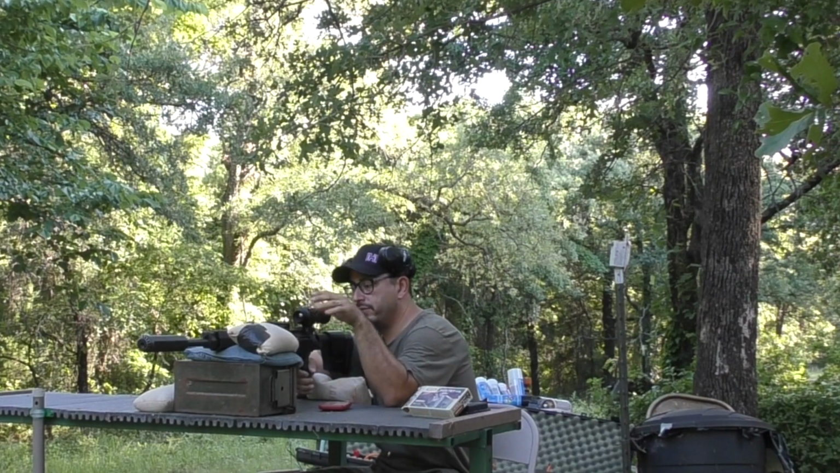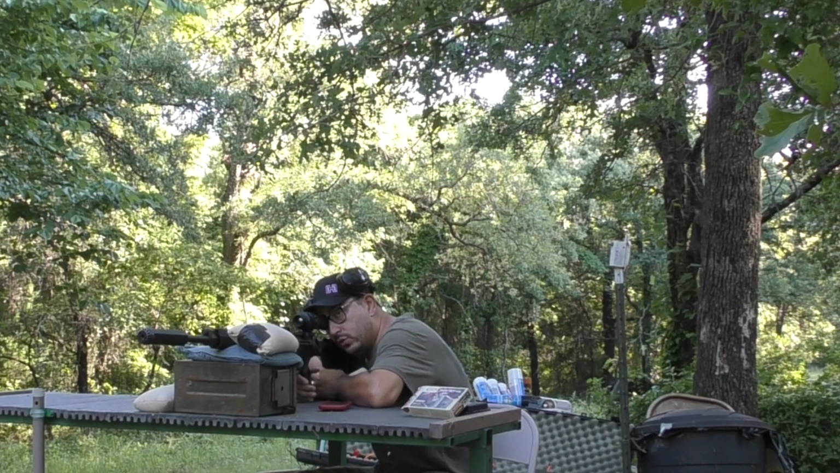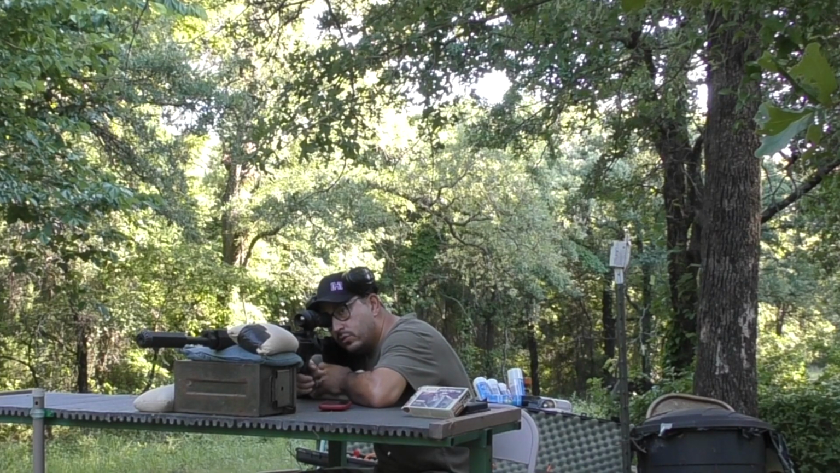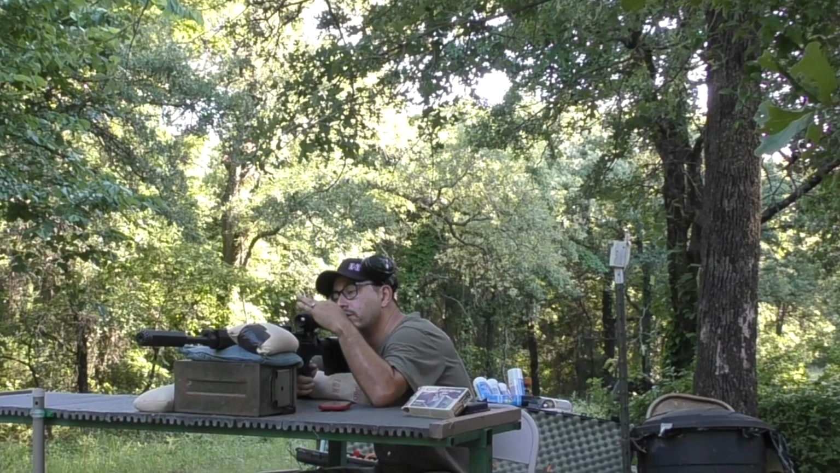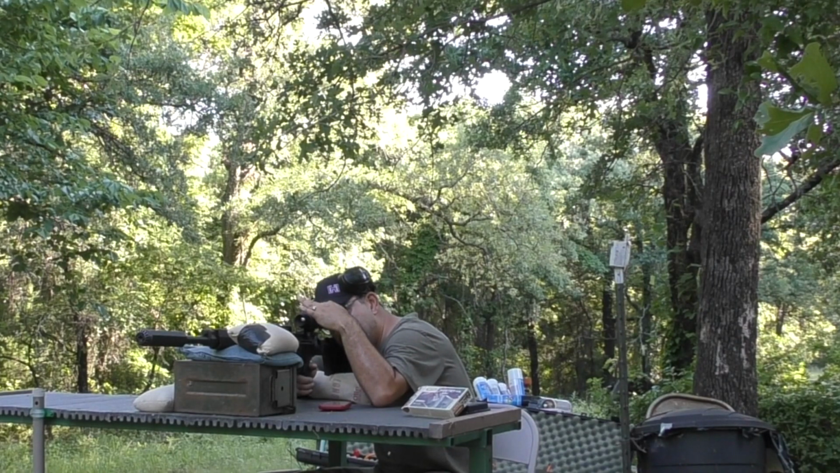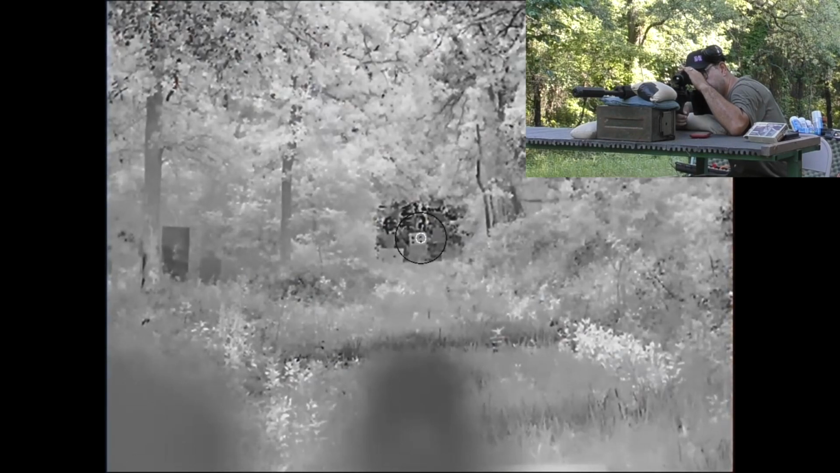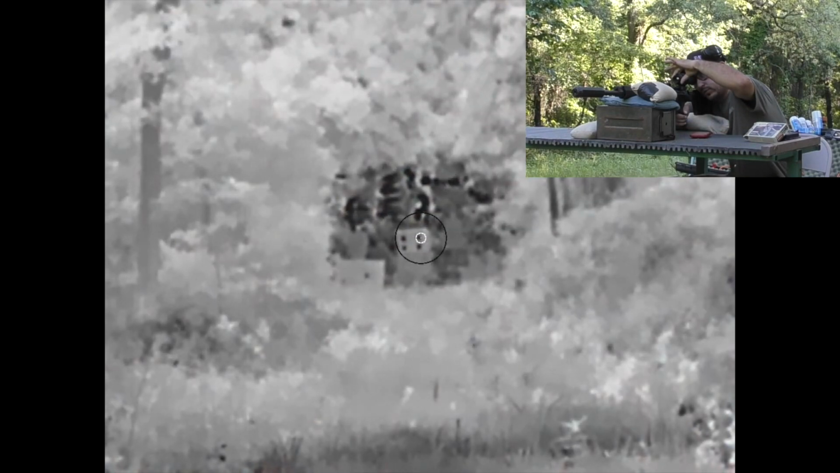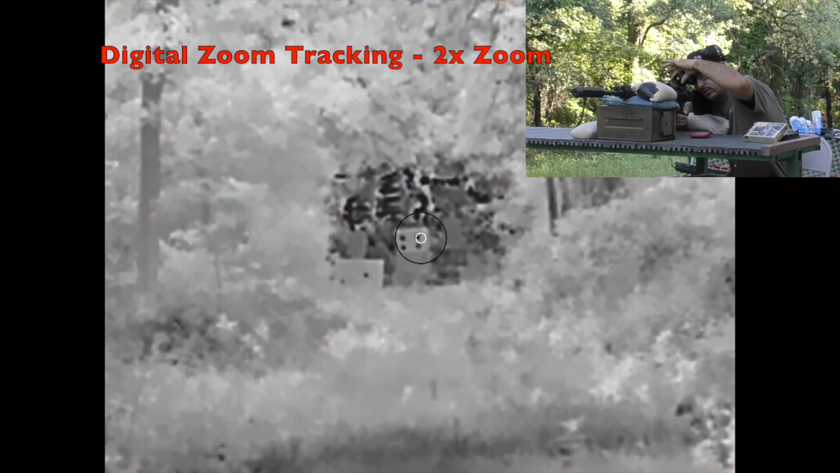I did not shift zero, I made no changes. I'm going to use the picture-in-picture crosshair to complete these shots. Initiating recording. Alright, going to 2 times zoom. Verified upper left times 2. Focused. Good.